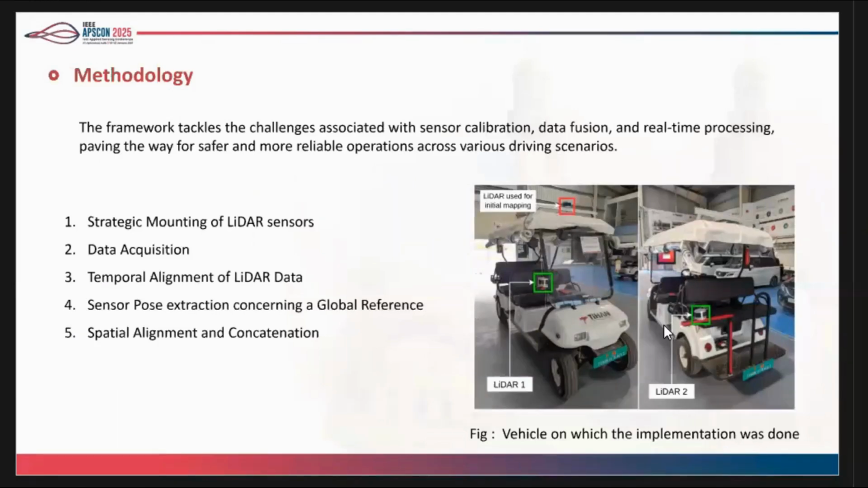This is a small setup we came up with. We replaced the LiDAR at the top with two LiDARs, one at the front right corner and another at the back left corner.